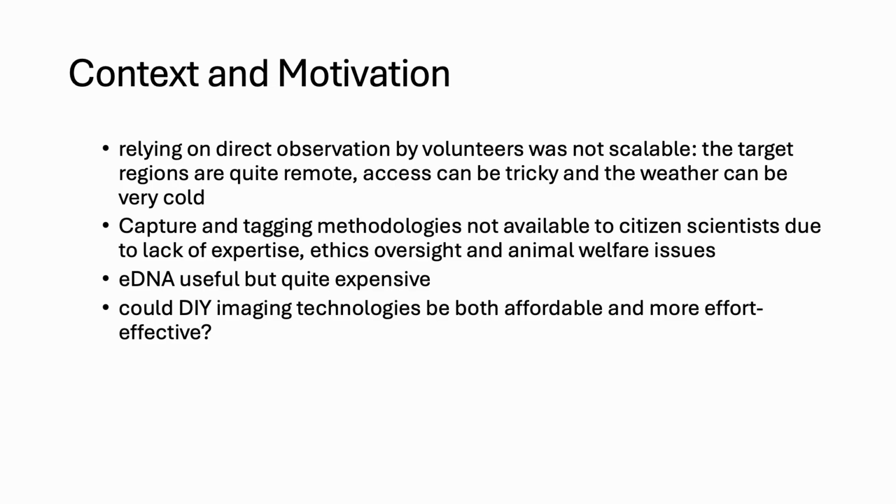So in trying to undertake such a survey, we quickly determined that relying on direct observation by volunteers was not really going to be scalable. These target regions, I've just shown you on the map, are really quite remote. They're very large. It's about 50 or 60,000 hectares in the pine forests shown on those maps. And access can be quite tricky, and in particular the weather in winter can be quite adverse with snowstorms and blizzards even.